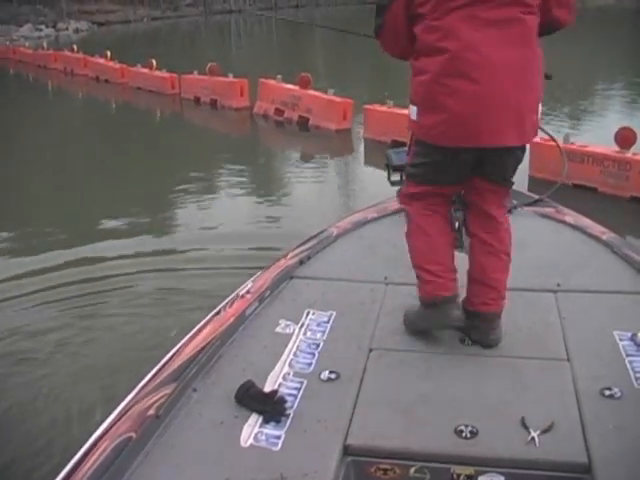Too much fun. That was funny because I threw it out there and was letting it sit, letting the rings dissipate. Just as I was about to start to twitch it, I see a boil. So I started reeling, and sure enough, he had got it and I felt the weight.